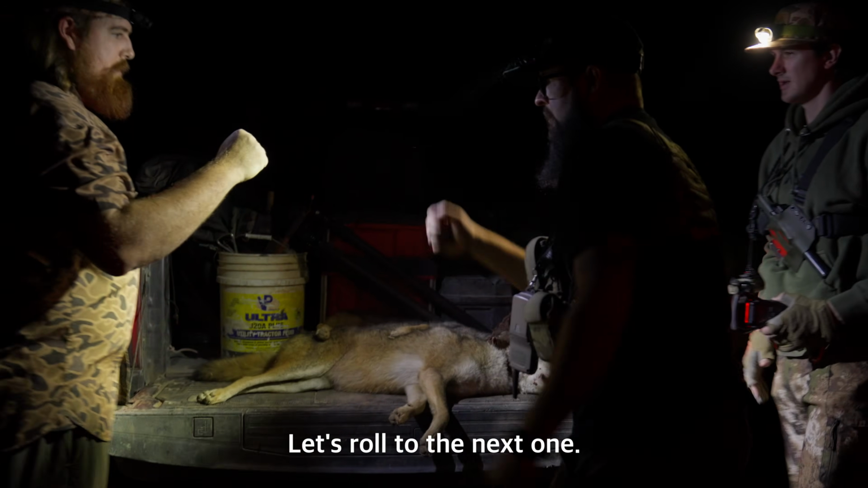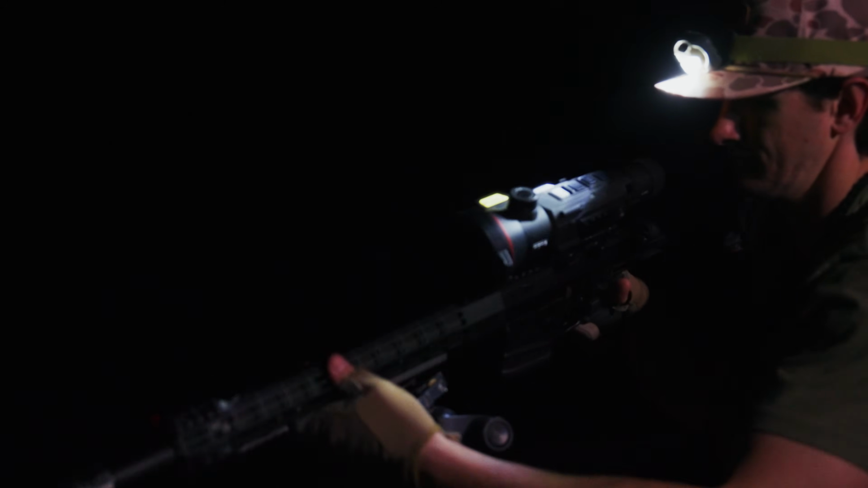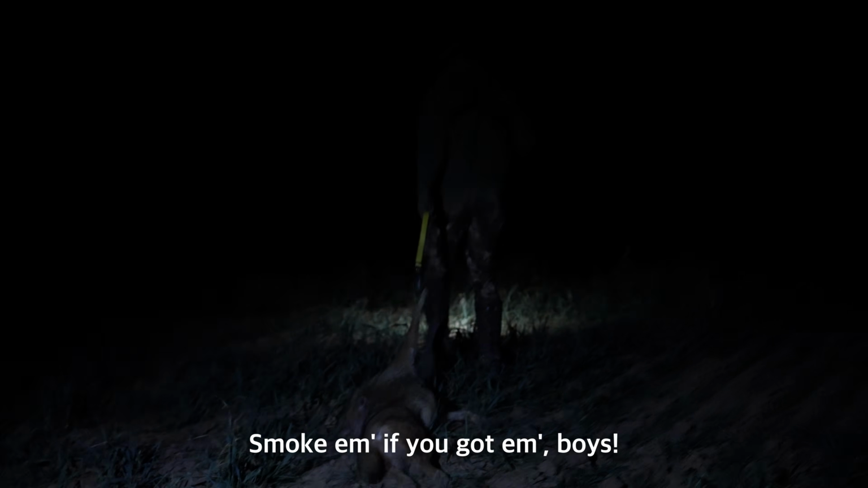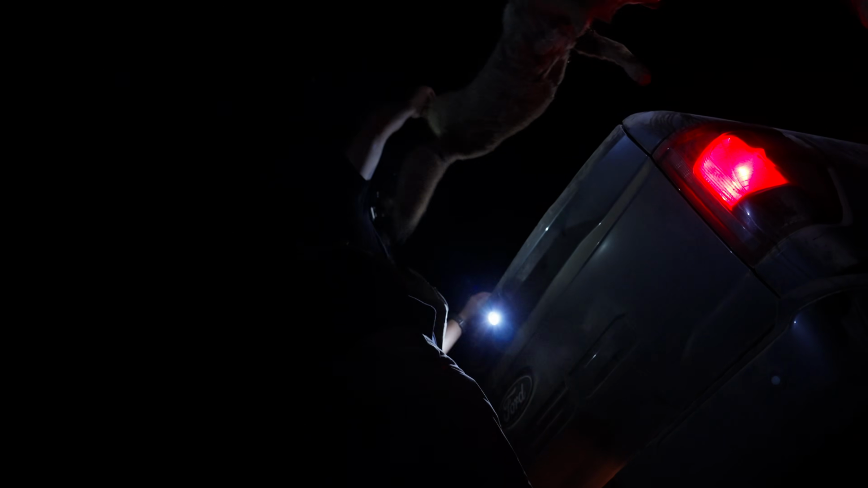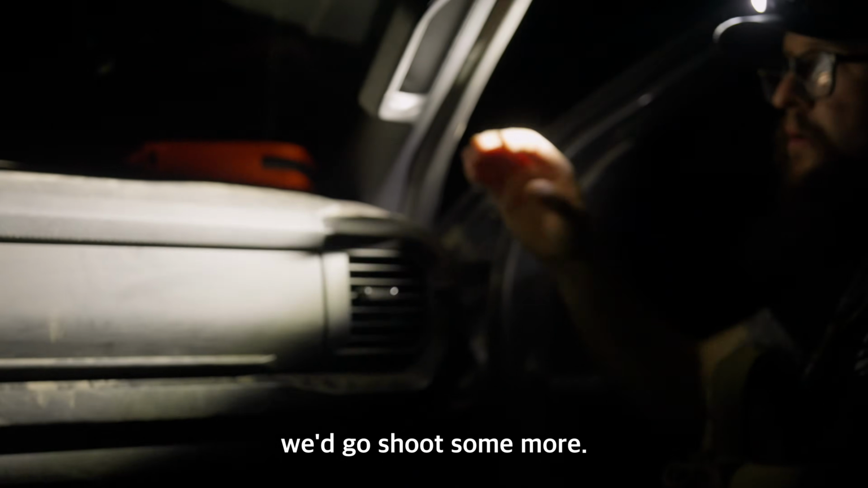All right, good job, guys. Roll the next one. 4 stands, 4 coyotes. Smoke him if you got him, boys! Ain't skunked yet. If you'd hurry up, we'd go shoot some more.